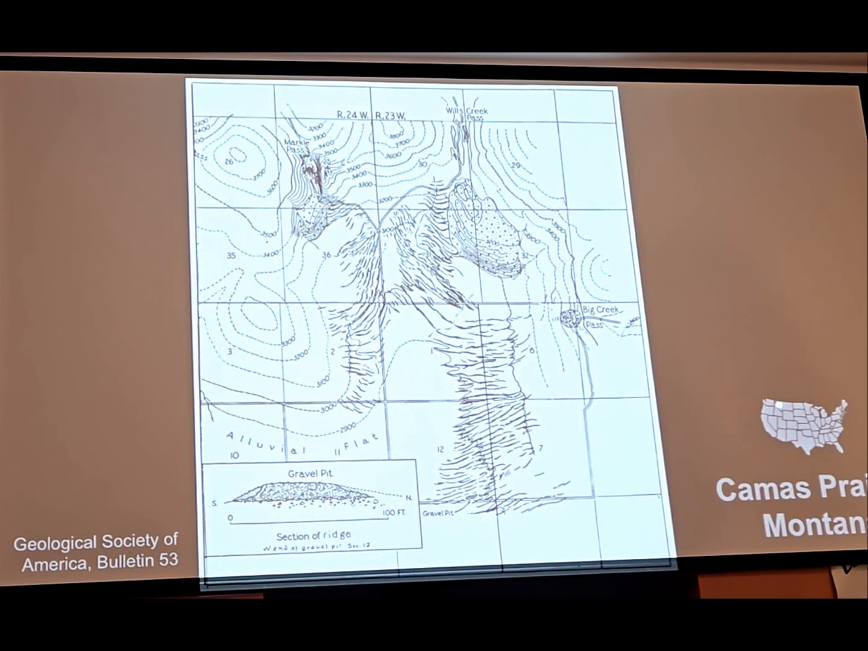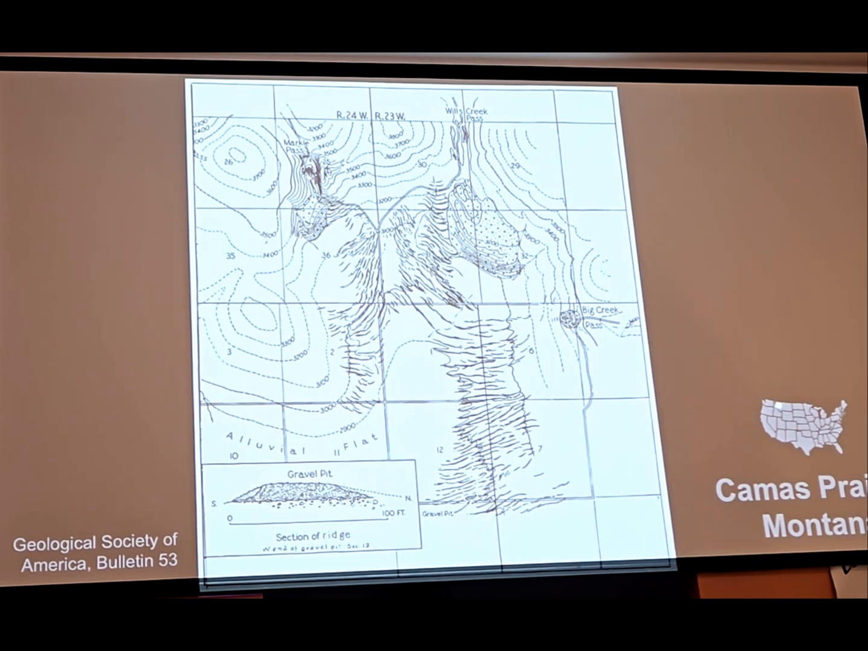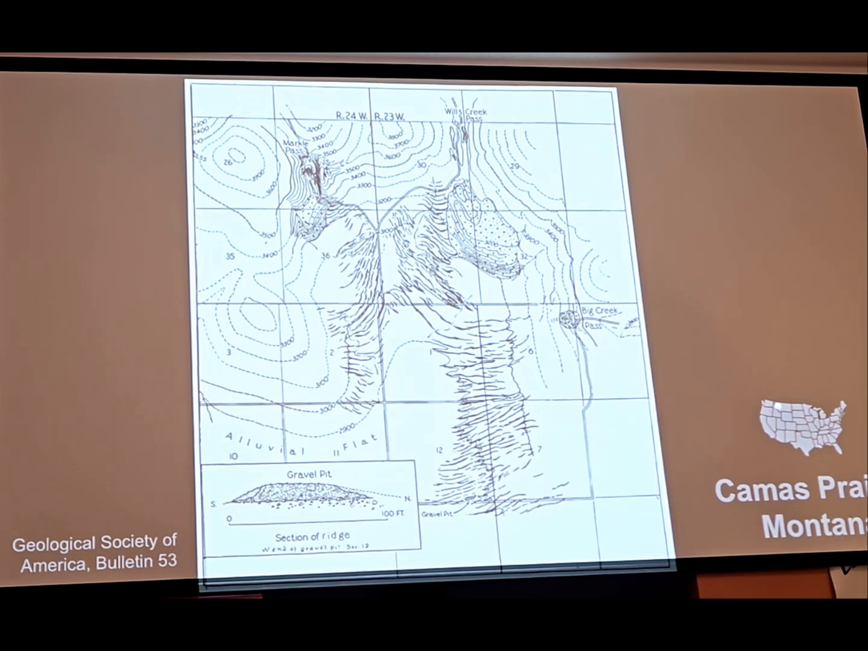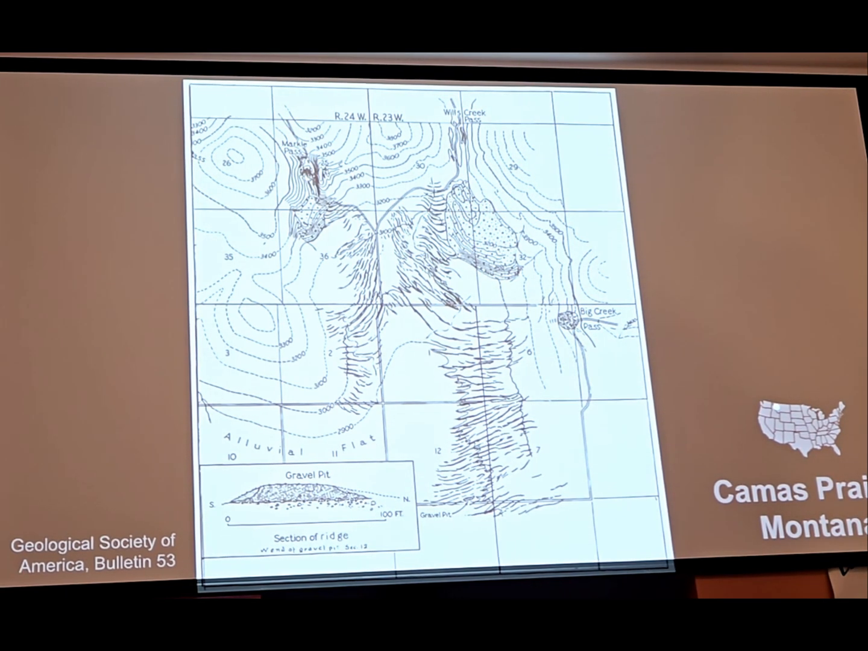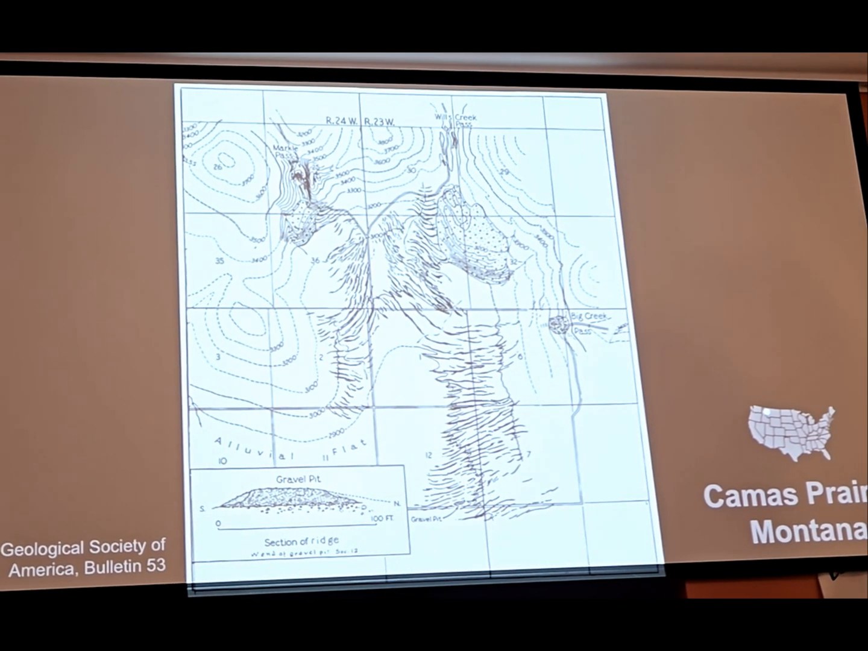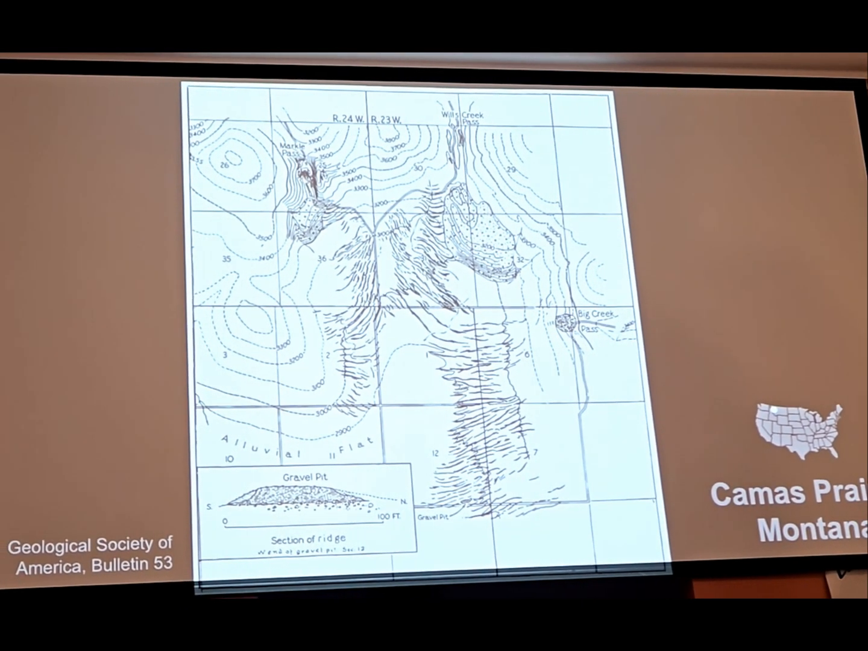Not too far from there in Montana is another major site for the Ice Age floods evidence called Camas Prairie. And this is where there's giant ripple marks that testify to the large amount of water that once flowed through this region. And this is a map of Camas Prairie, the ripples, by J. Harlan Bretz, who I mentioned earlier. And it was published back in 1942.